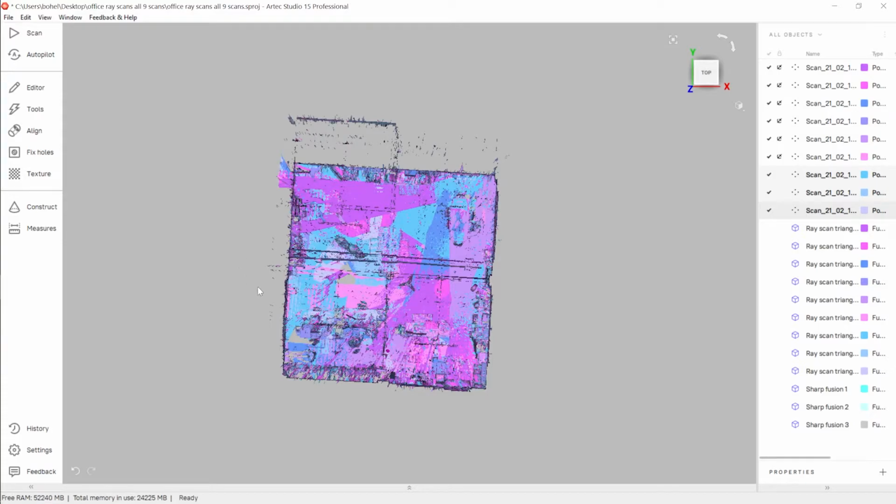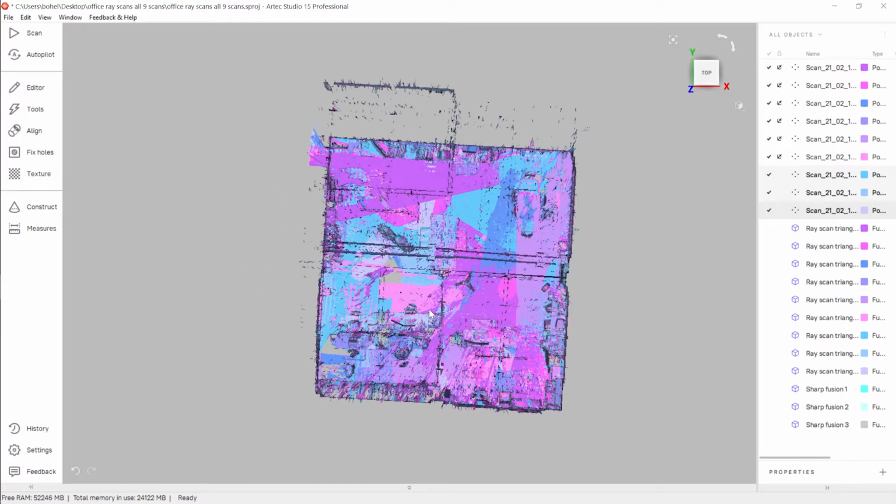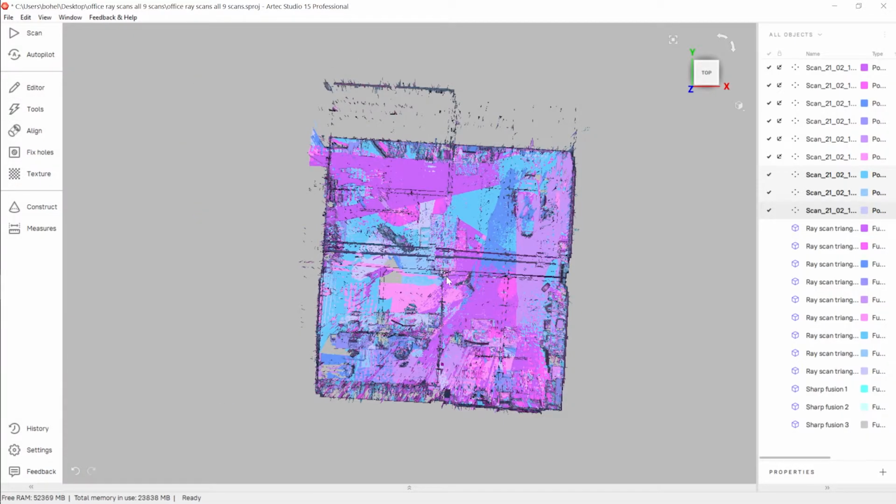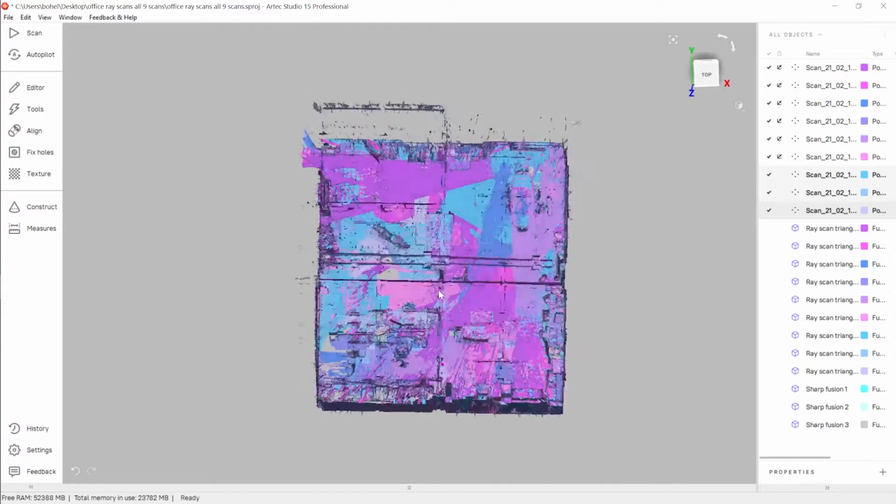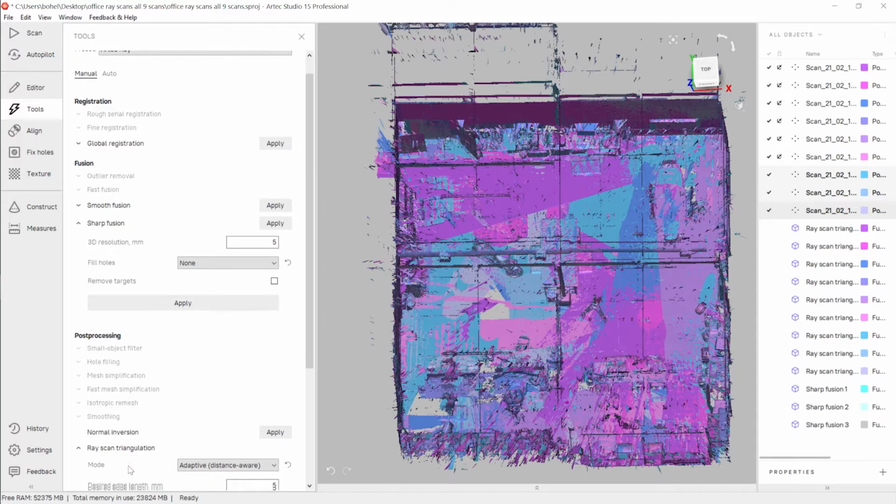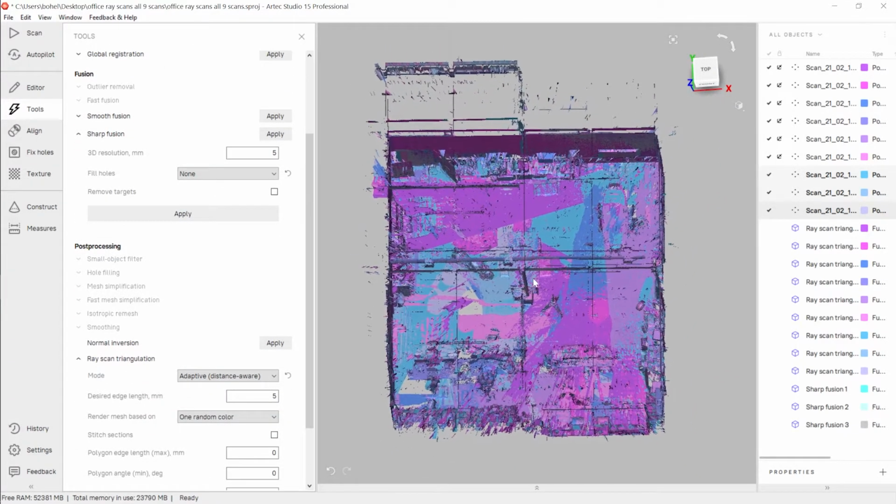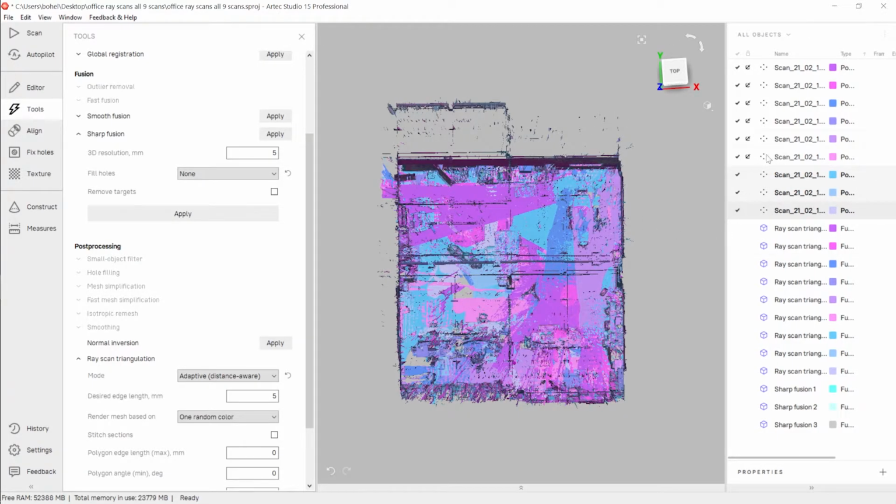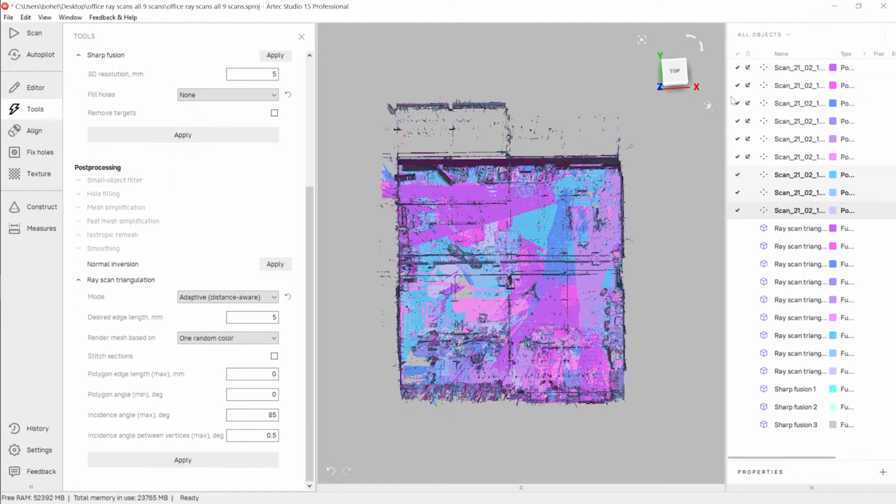a little more sparsely placed than data from one of the other Artec scanners, but each point is a lot cleaner and a lot more, what's the word, trustworthy, if you will. And the ray scan triangulation method of fusion kind of takes advantage of that. It's a really efficient way to mesh this large of a set of data. You can only mesh one scan into one fusion this way, but you can run all 9 of these simultaneously.